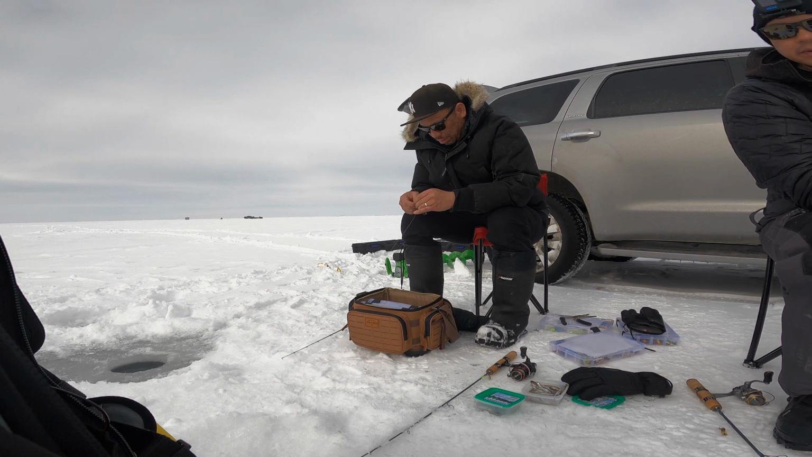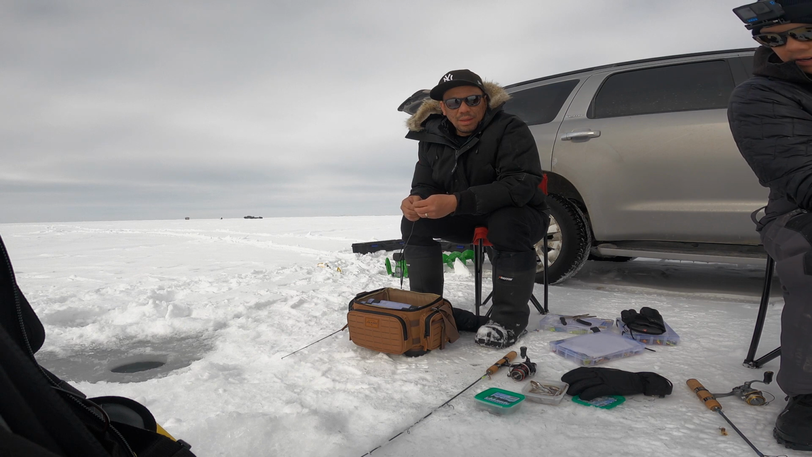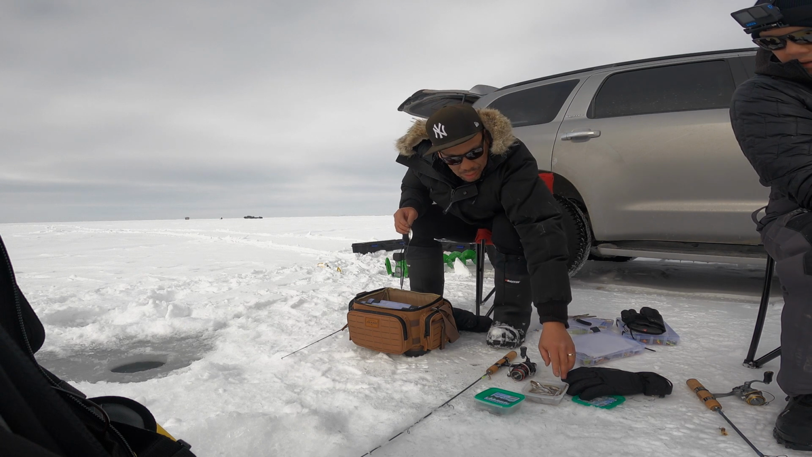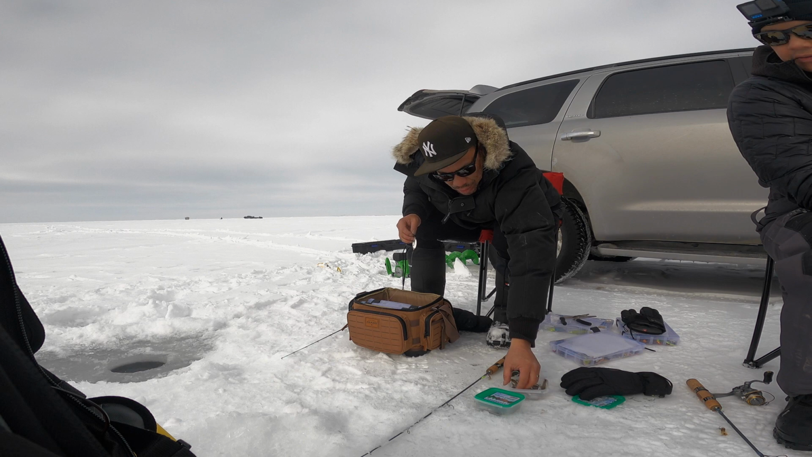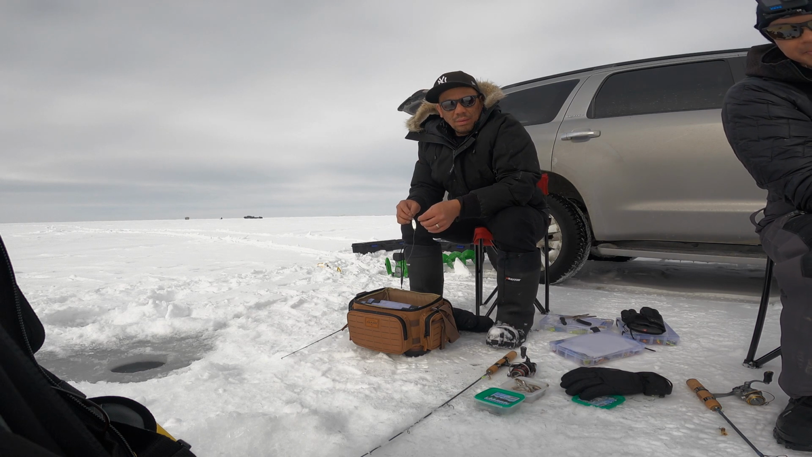He came in low though, that's why I think it's a walleye. He did come in really low, and he sat underneath the tantrum and just stayed there, and I moved it and he started doing his thing, like the circles. When he came back the second time, he came from the bottom too. Yeah.